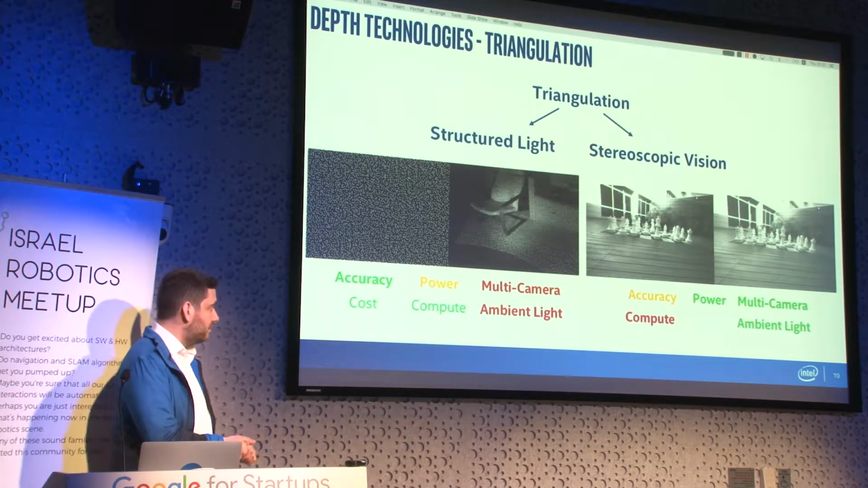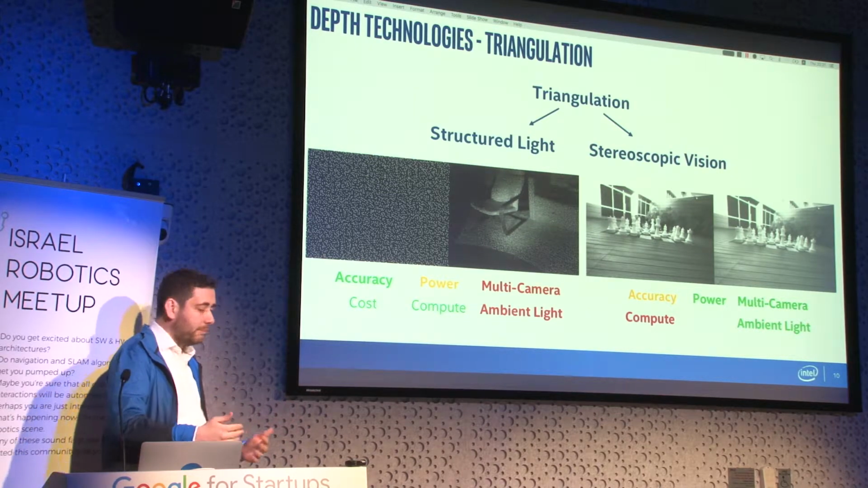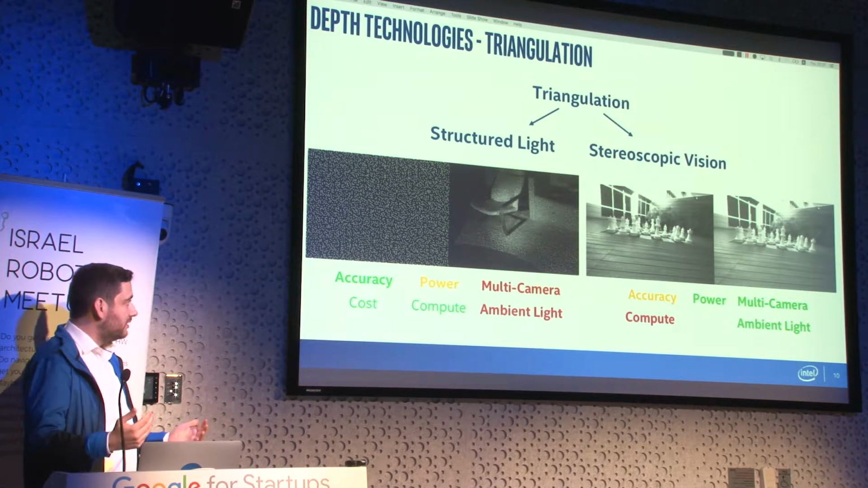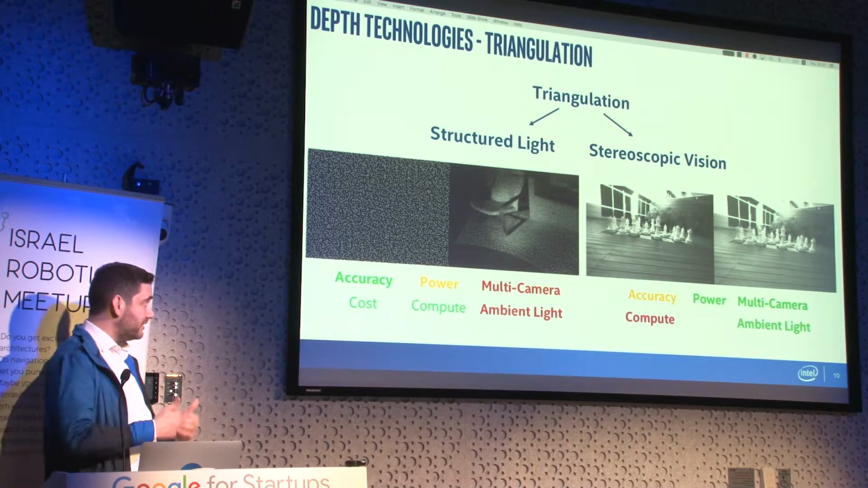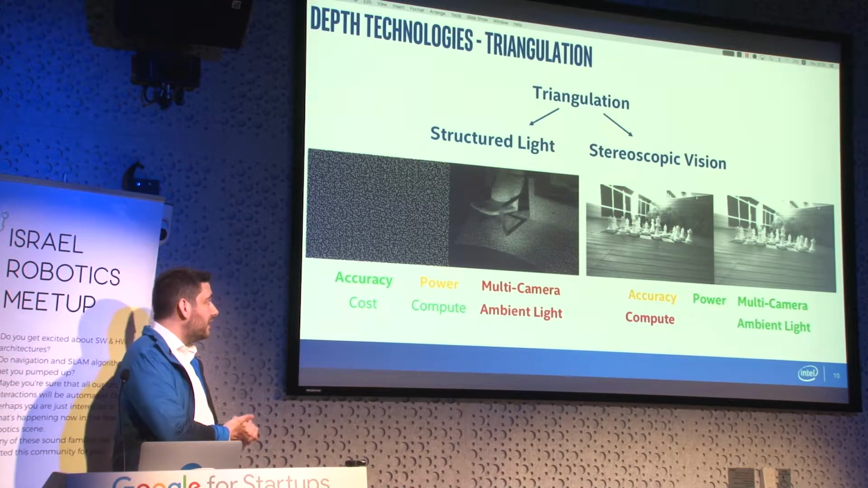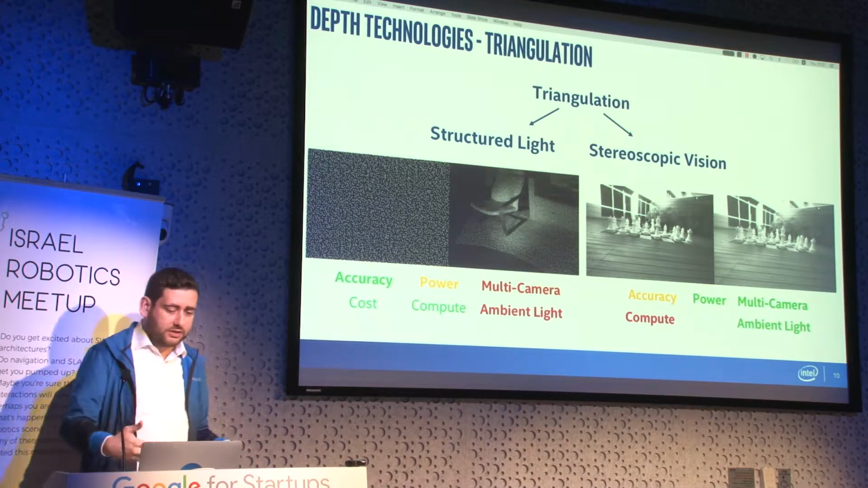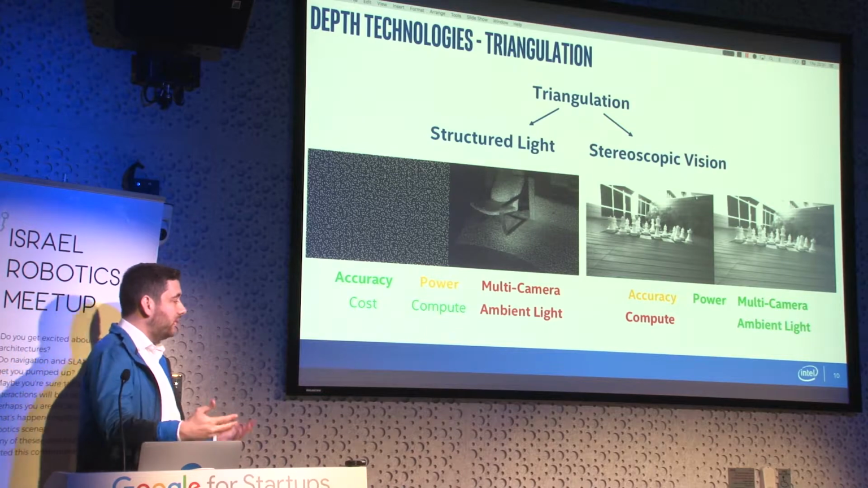Stereo, on the other hand, you can do without projecting anything, in a completely passive way. And this means that multi-camera is a no-brainer out of the box. And power is great because you just need two cameras. And also, because you're relying on the features that are inside the image, the more light you have, the better.